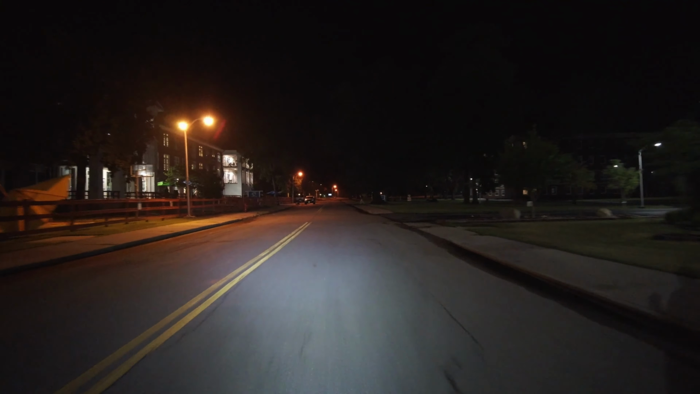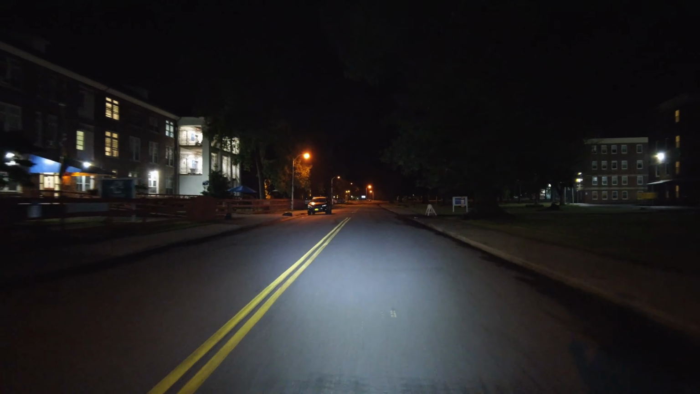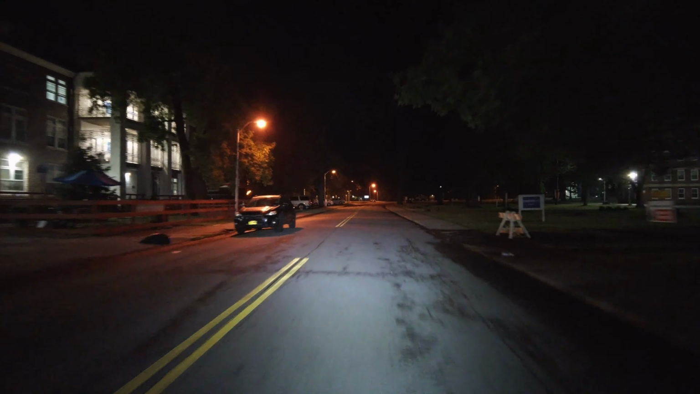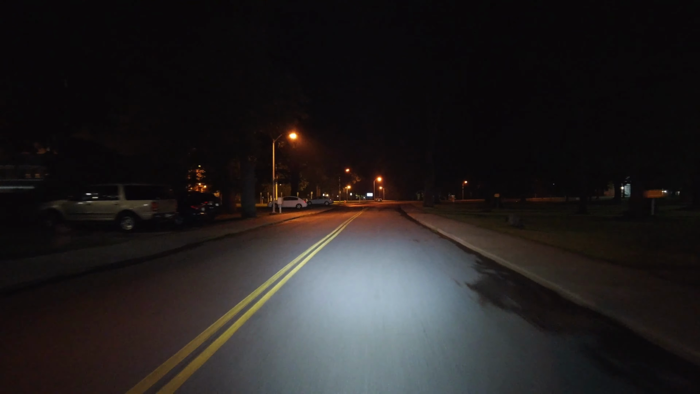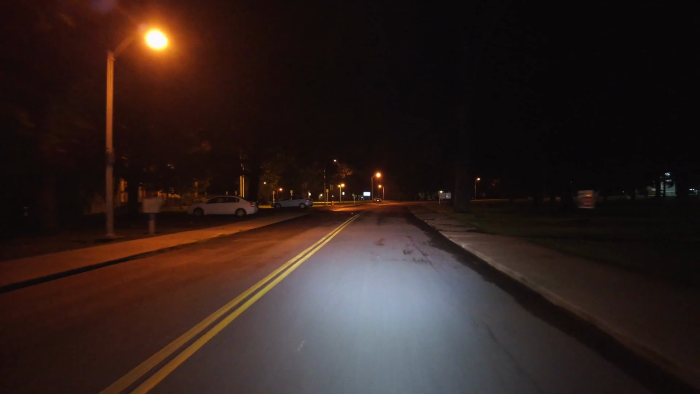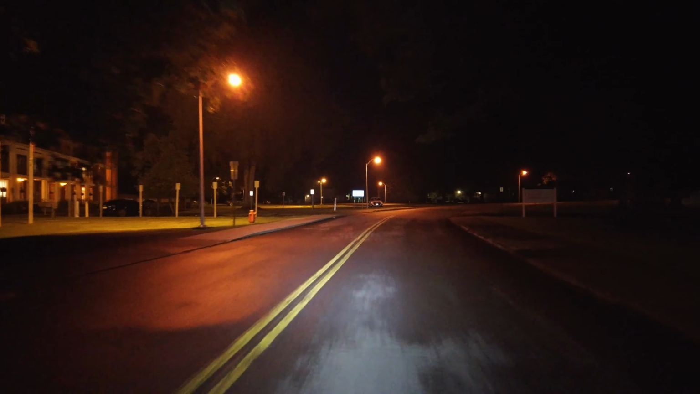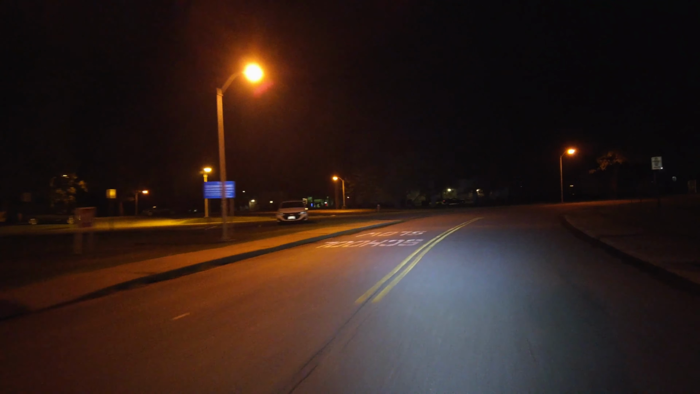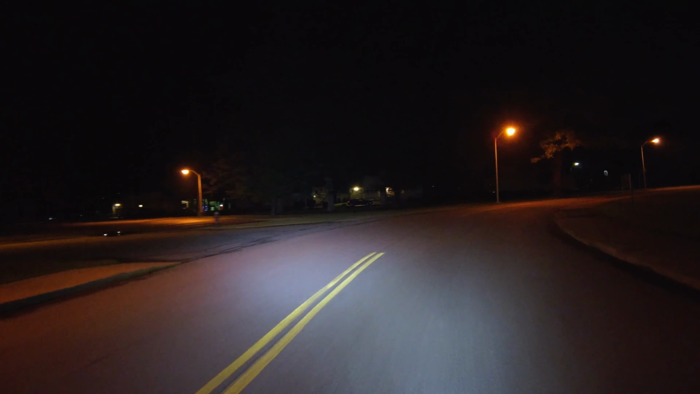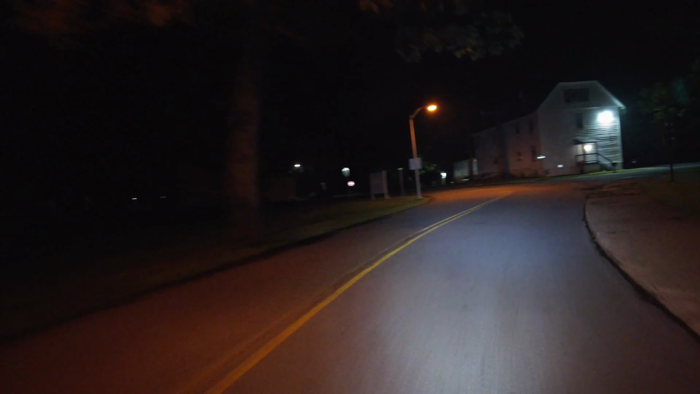But I am also limited. Ow! That hurt. I didn't see that pothole. I'm also limited as to where I can actually go at night that is brightly lit like this, because this area is still pretty wild, and a lot of the roads are just country roads that have no street lamps whatsoever.